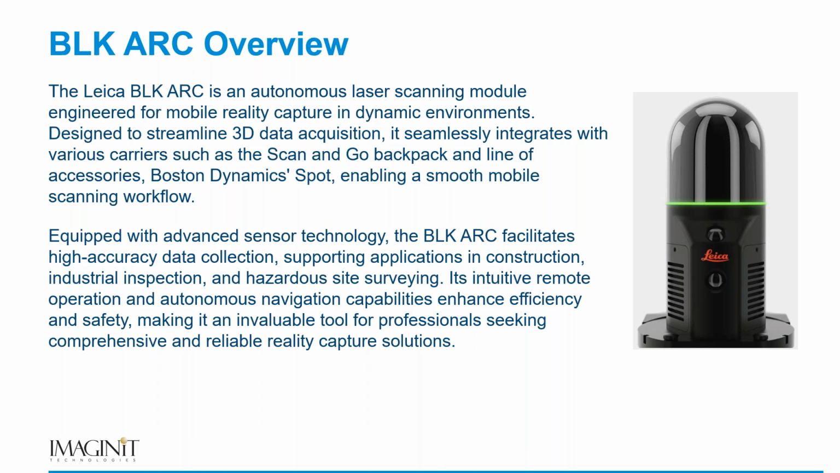This is an autonomous laser scanner that we use with a couple of different accessories to capture data in some dynamic environments. A lot of people have seen 3D data acquisition in dangerous environments. Some people have seen people walk around with it on a scan and go backpack.